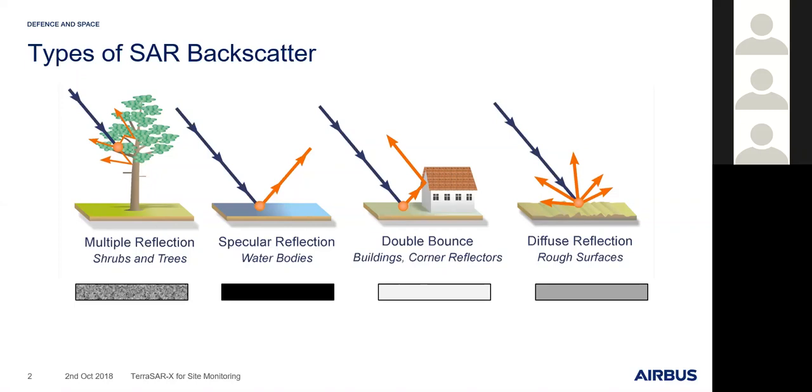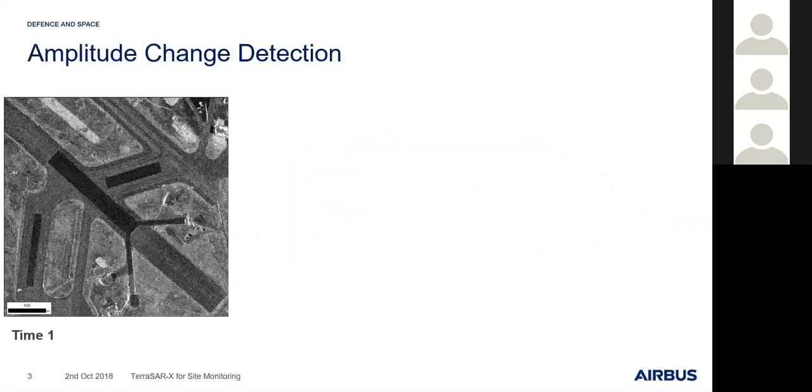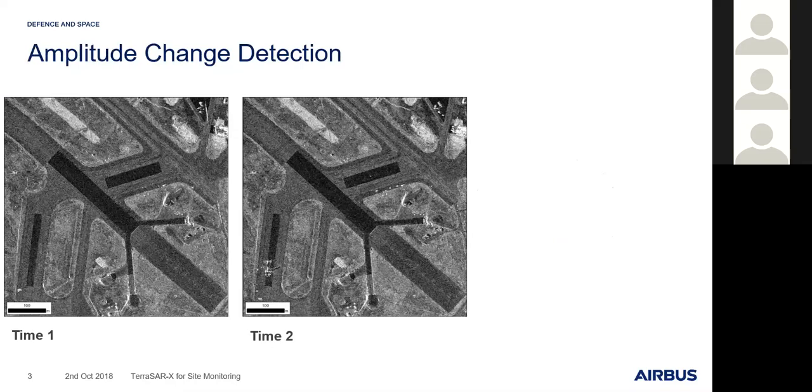So if an area has changed from bare earth to a new building, it's very easily picked up because it's a strong change in the backscatter, and that's what we call amplitude change detection. For example, these are two images from an airport.